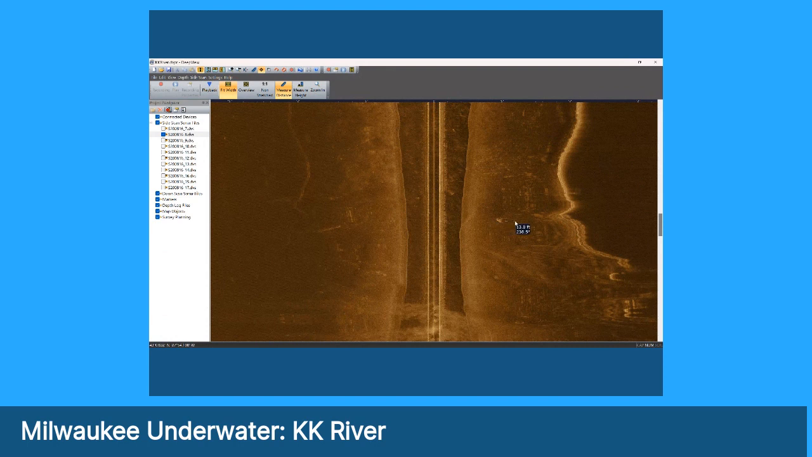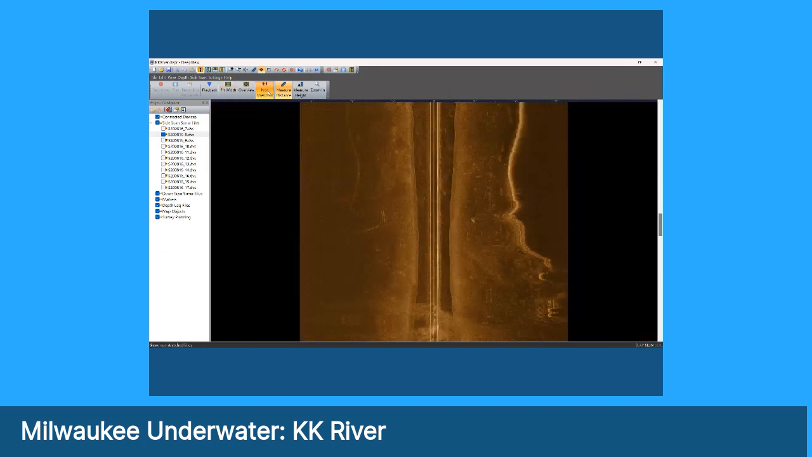It's about 12 or 13 feet long. I'm going to put it non-stretch. So this actually distorts a little bit. This is in a non-distorted way. I think it's probably just debris that fell off a vessel.